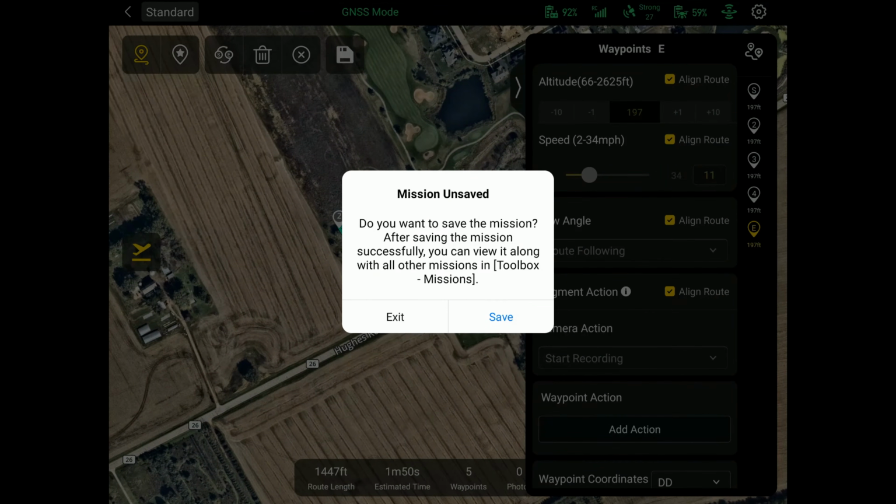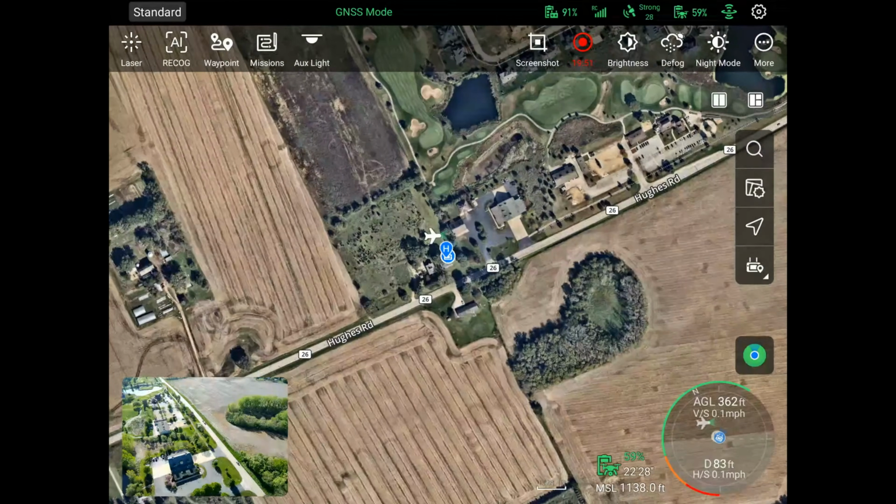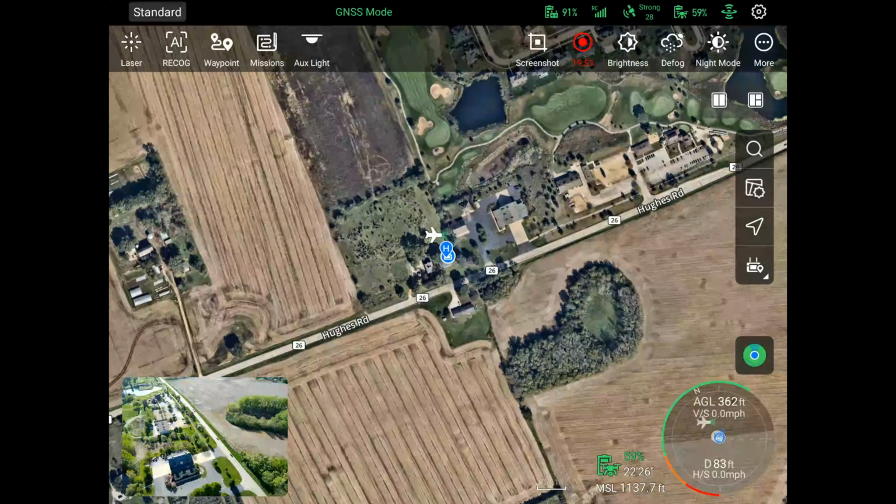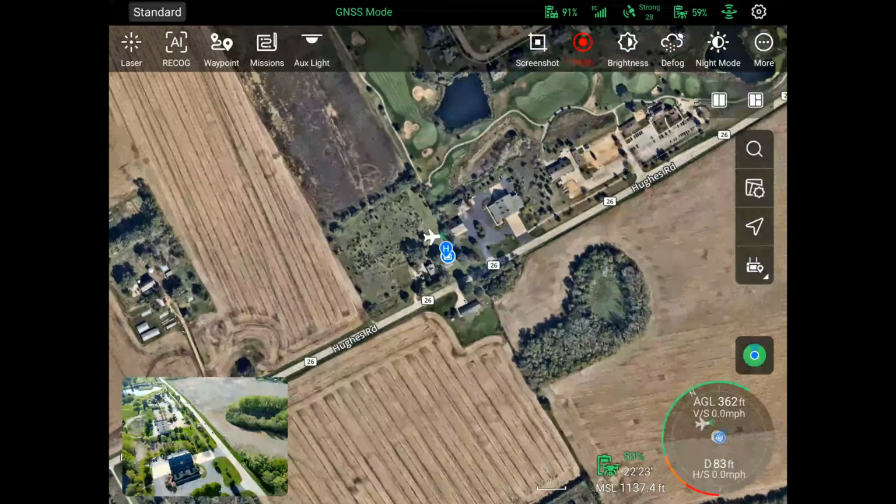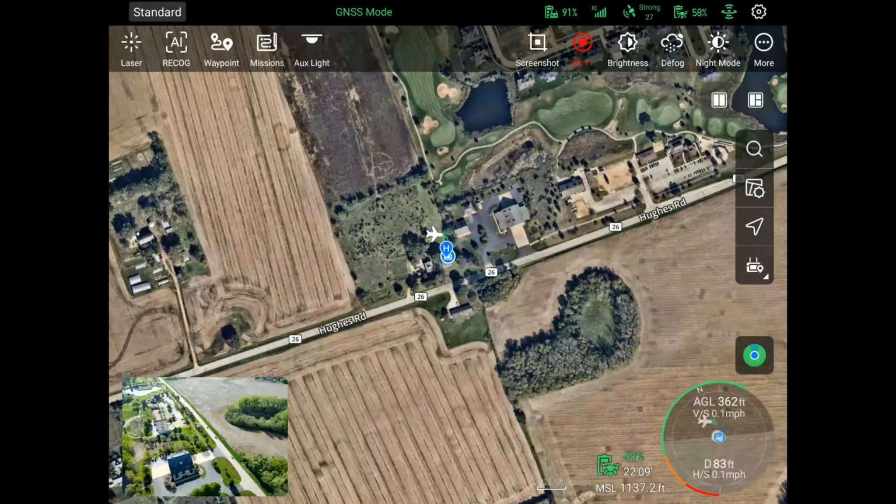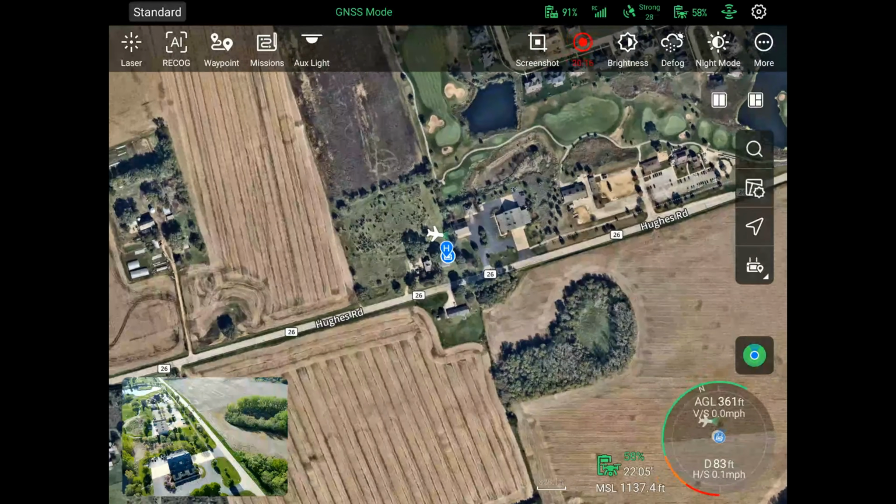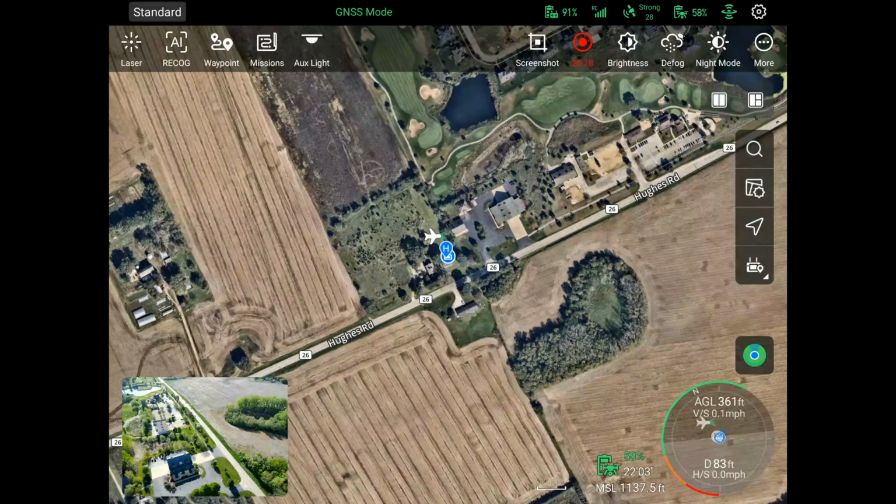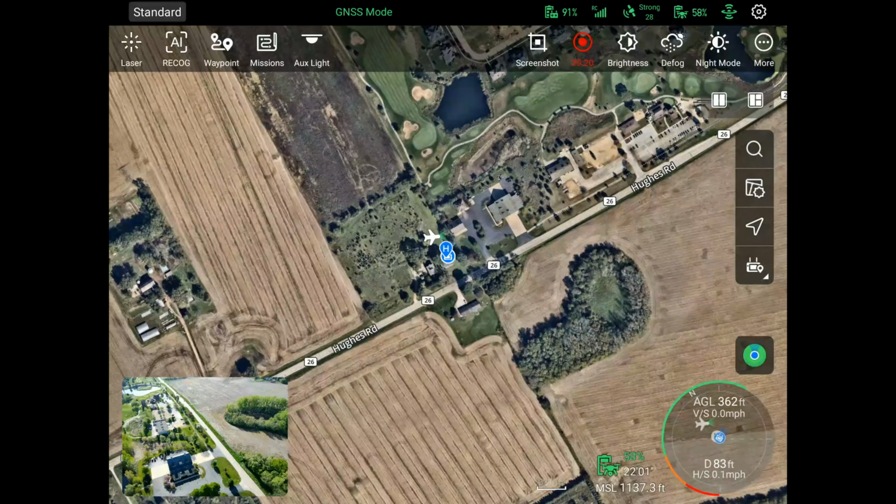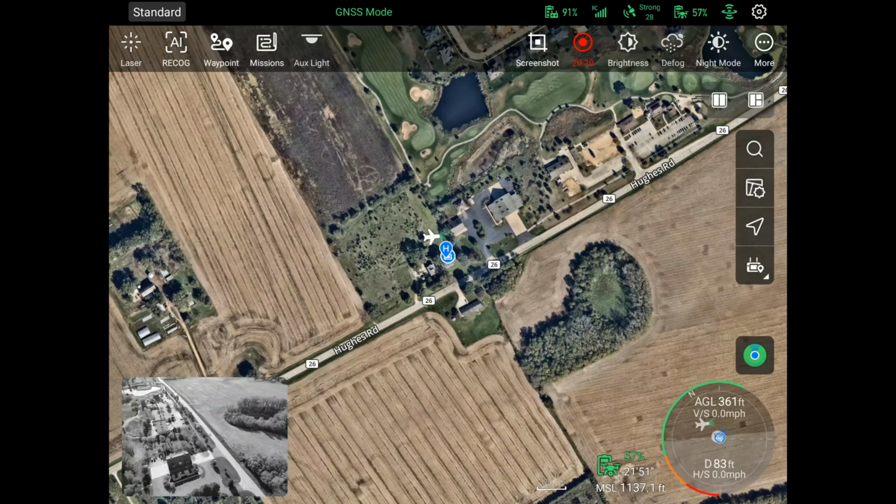This is going to also be pretty rich when it comes to the mapping as well. We'll do that in another video, but your mission planning for like orthomosaic mapping, accident reconstruction, things like that, those missions are going to be important, and we'll go over that in a different video. But right now, you've got your waypoints up there. You've got a place where you can hit missions, and that's where any saved missions are going to be. Or if you've uploaded a mission, you can do that as well. This is where you'll find that. That is up on the top left corner as we go along.